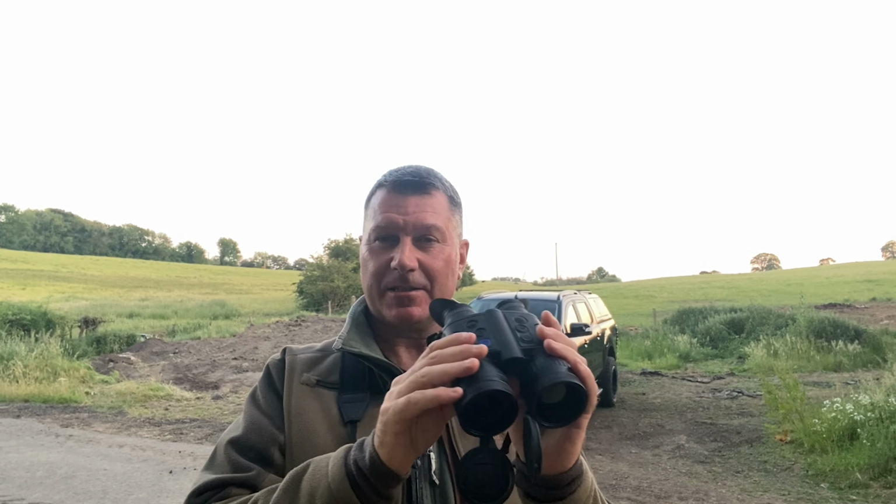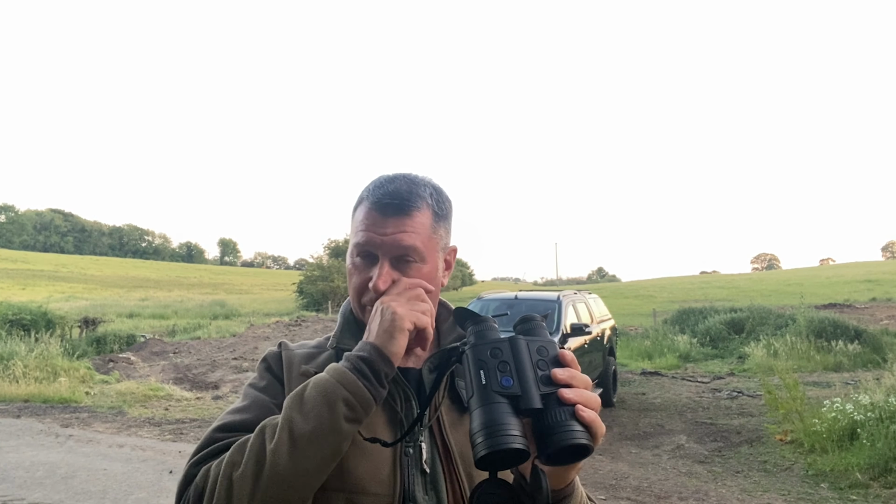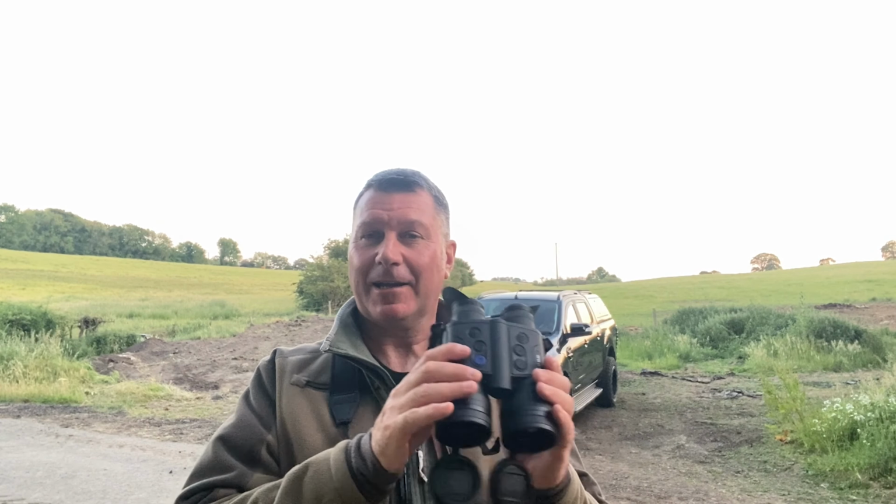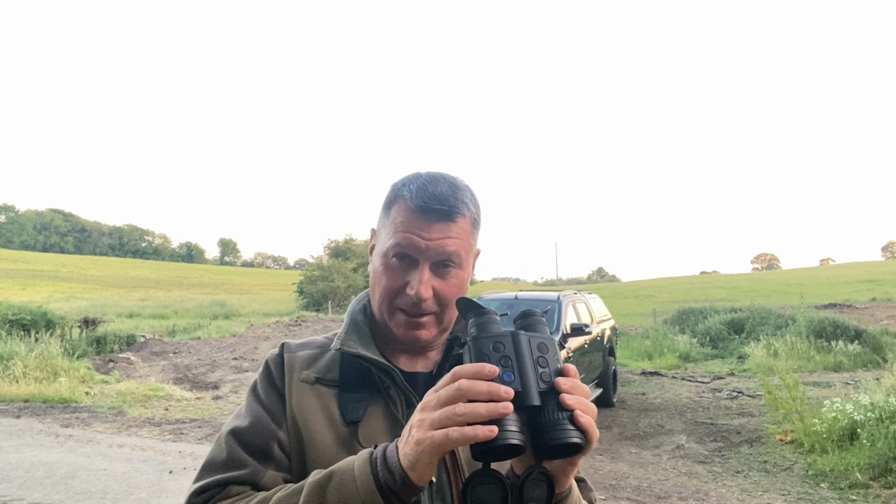It's got two batteries in it and they're both fully charged with an 8-hour runtime on each, so you're looking at 16 hours. I'm only out for an hour or so. It's staying light throughout the night. However, I need to give these back in a week, so I was desperate to get out and see what they're like. So I'm going to go to the highest point of the farm and just have a look out across the fields and see what it's about, and really just get some recording with these.